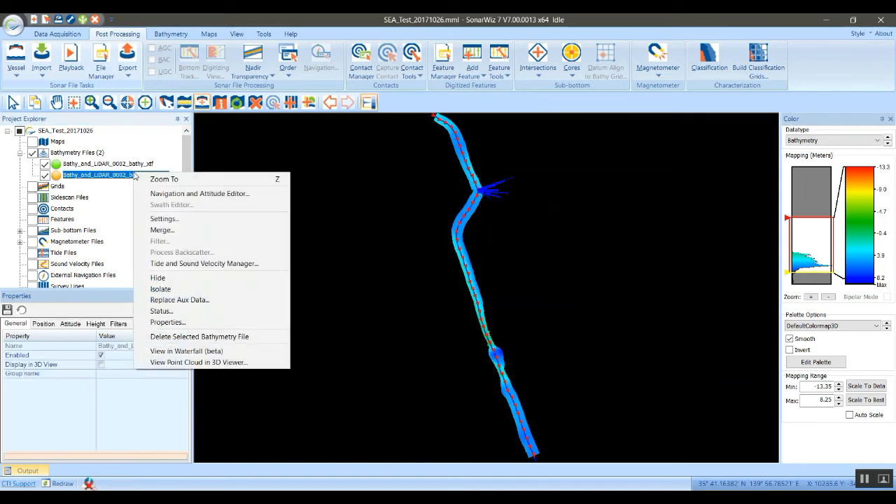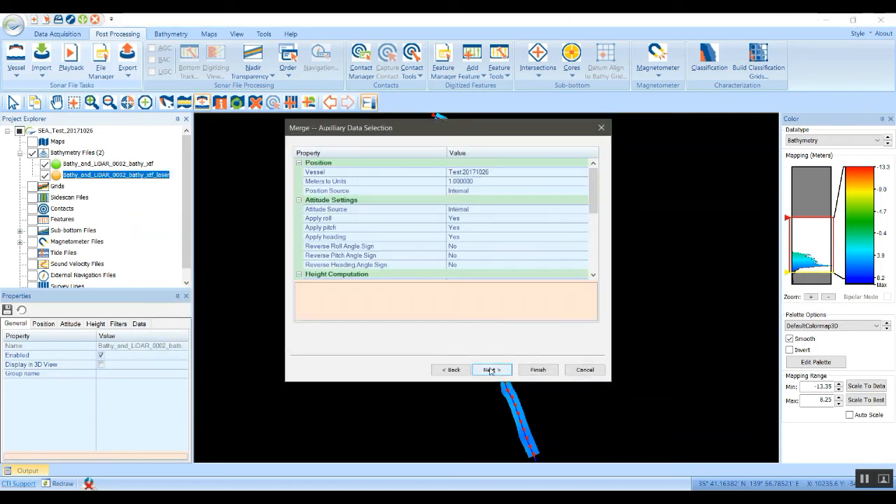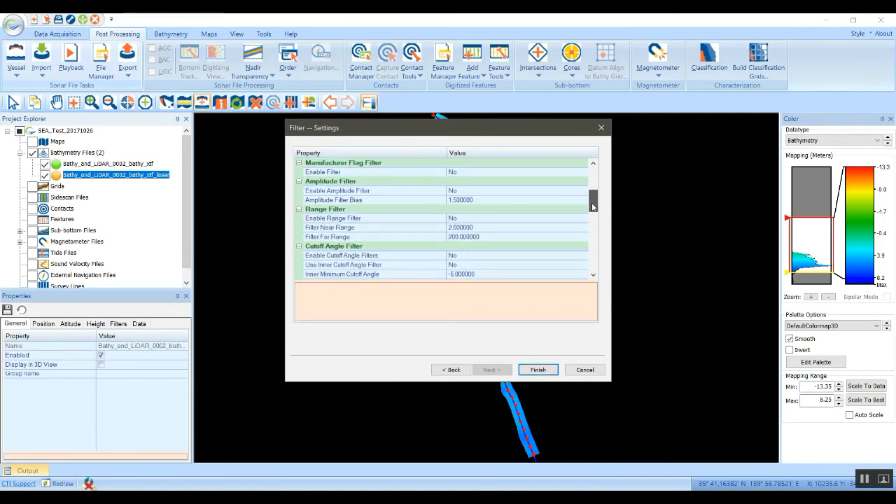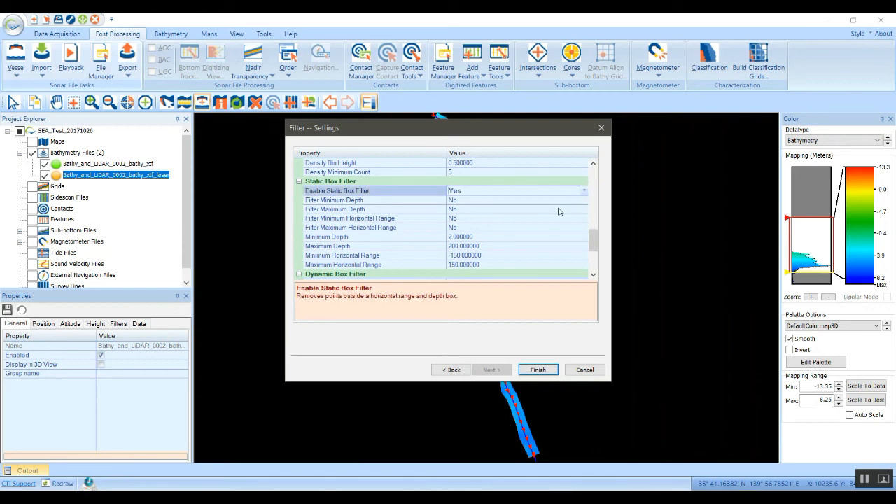So we're going to right-click, and it gives you the option to merge in auxiliary information if you want to apply tides or anything else. One thing I've noticed on this data set is there's a little bit of noise right around where the laser was. So we can set a range filter here to 10 meters, and that will clip out some of the noise right at the sensor itself. And I also want to clip off some noise that was bouncing off the water itself, some reflections there.